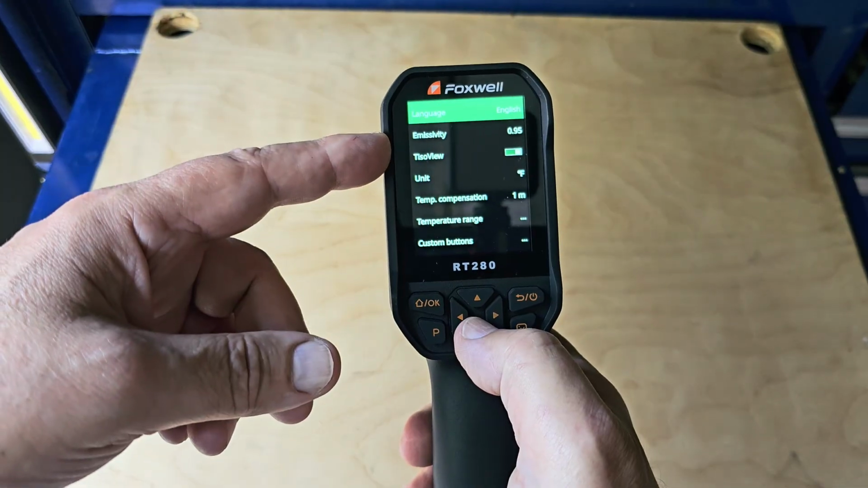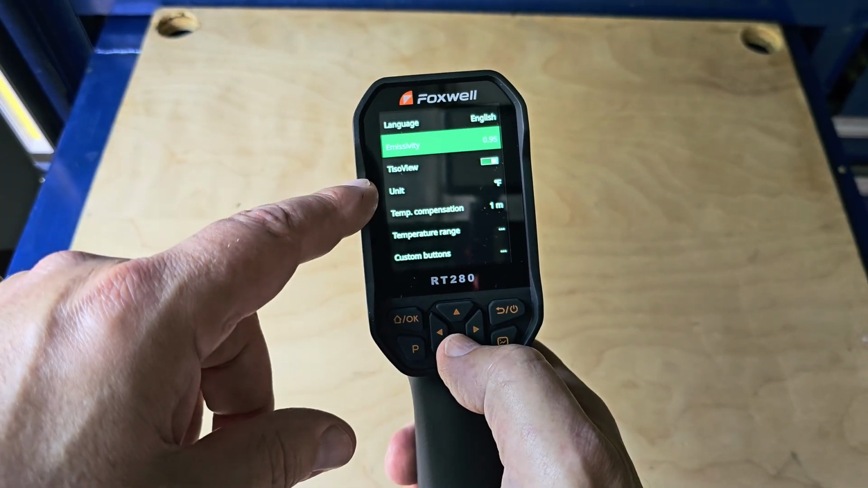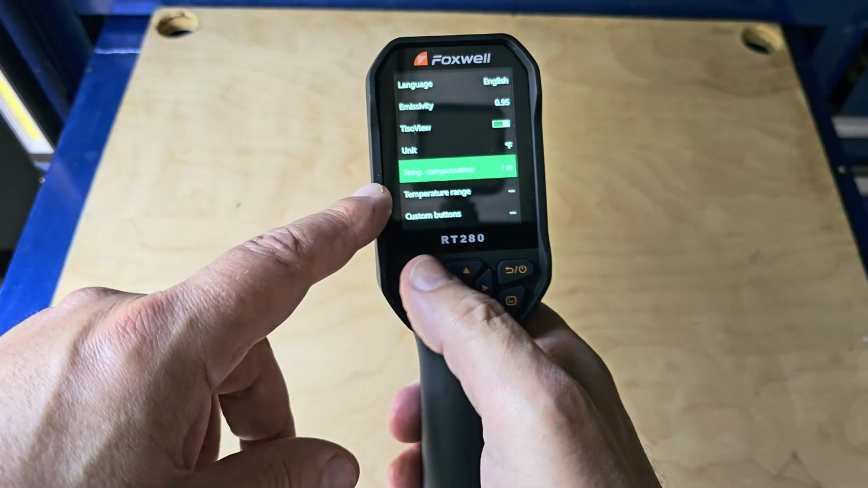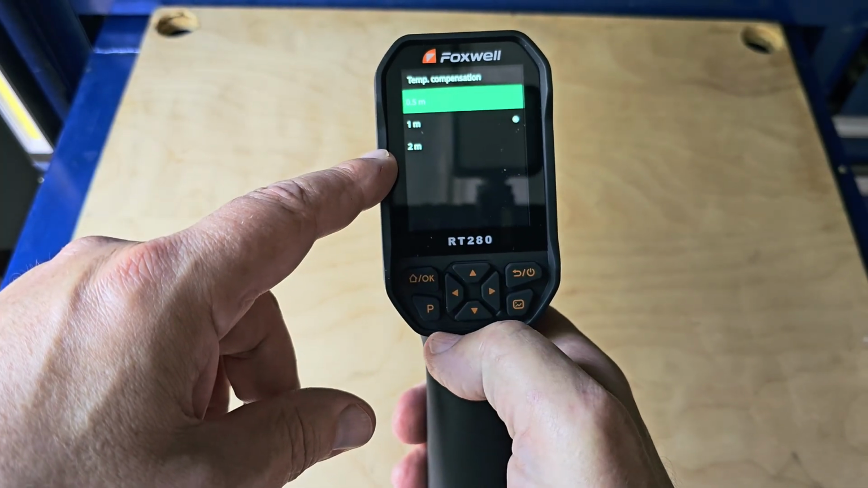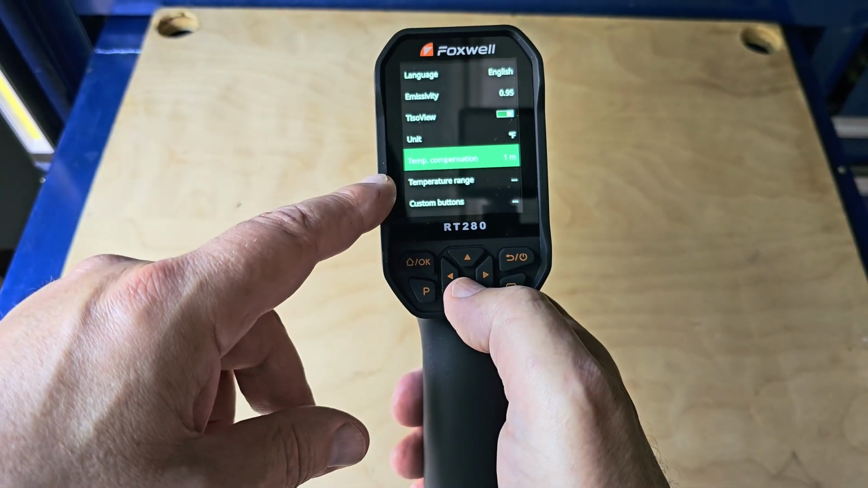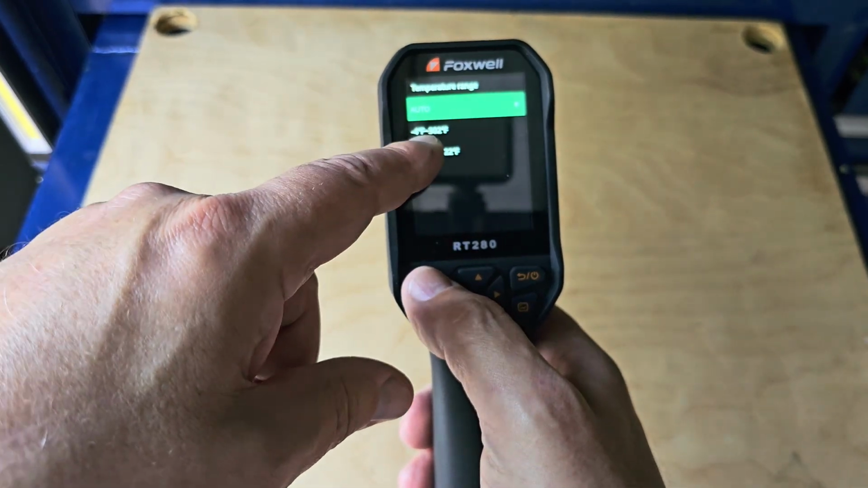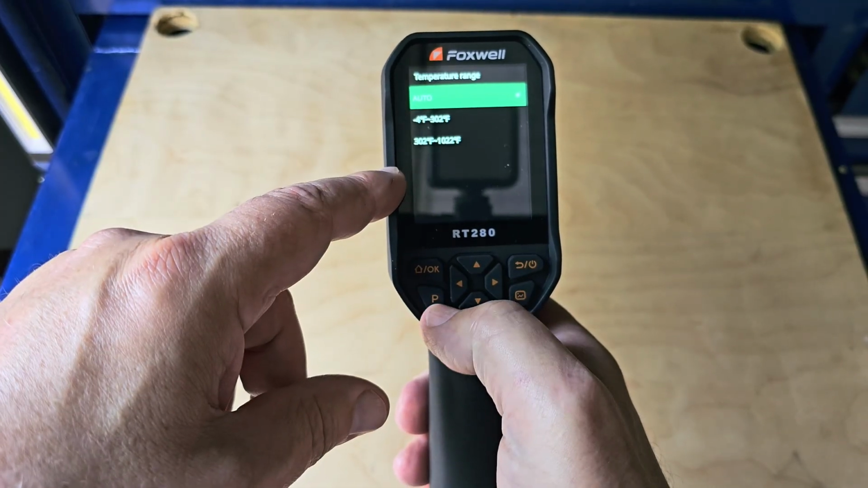So you got language, emissivity. I'm not sure if I'm pronouncing that right. TISO view, units. Got that set to Fahrenheit. Temp compensation. I got it set to 1 meter. You can select 0.5, 1 meter, and 2 meters. I figured 1 meter was a good compromise. Temperature range. I've got it set to auto, but it'll go to -4 to 302 degrees Fahrenheit, or 302 to 1022 degrees Fahrenheit.